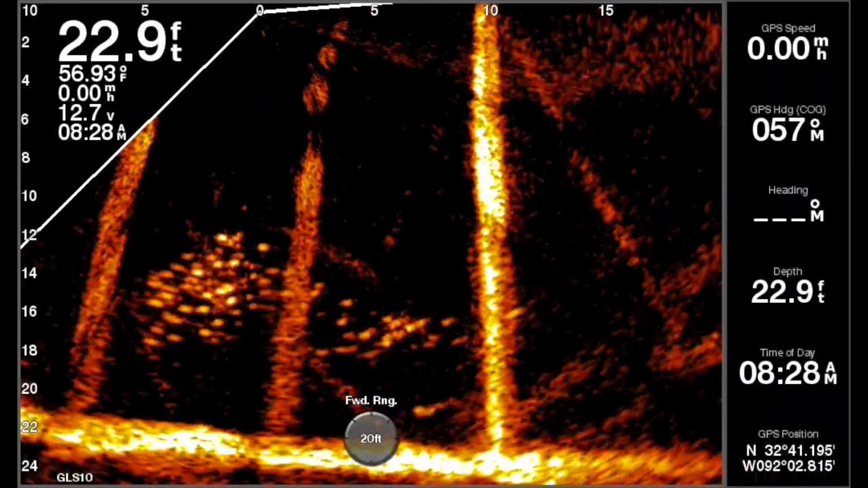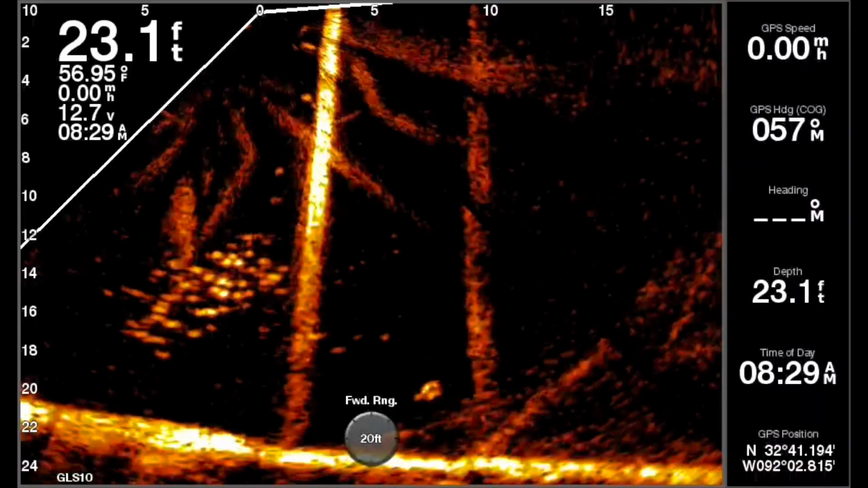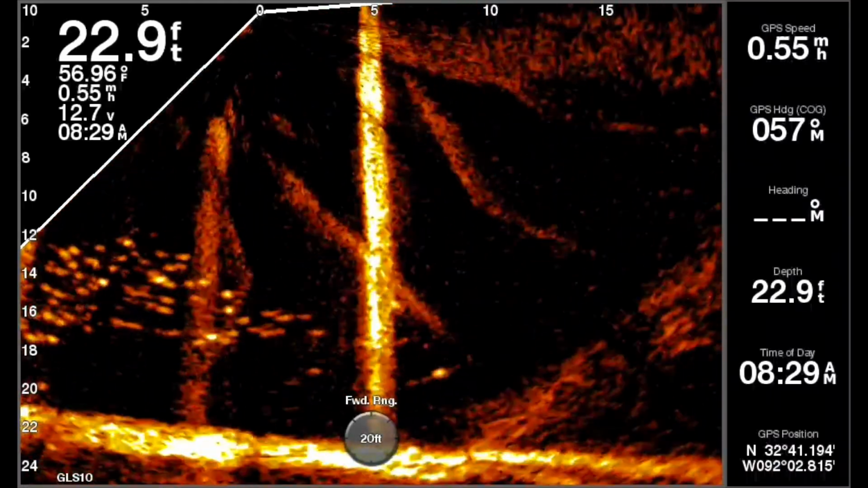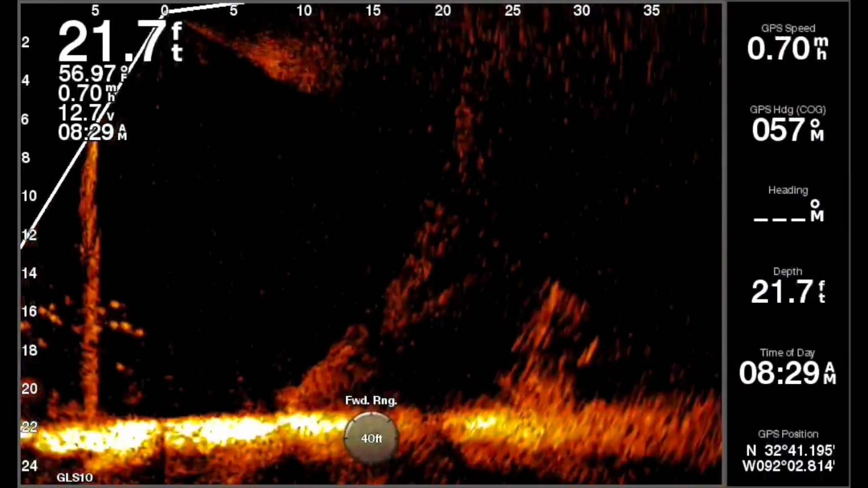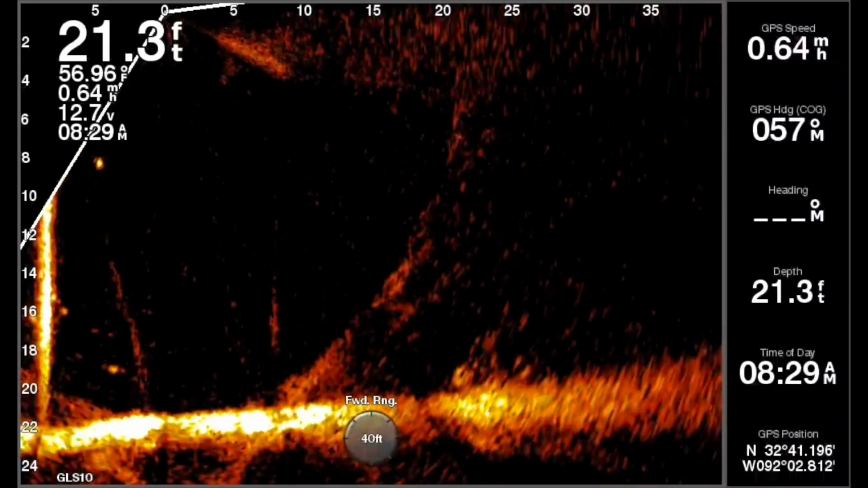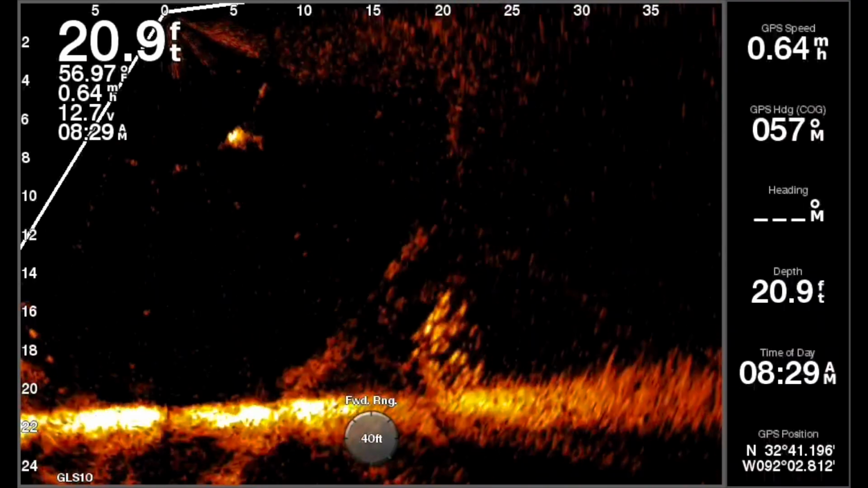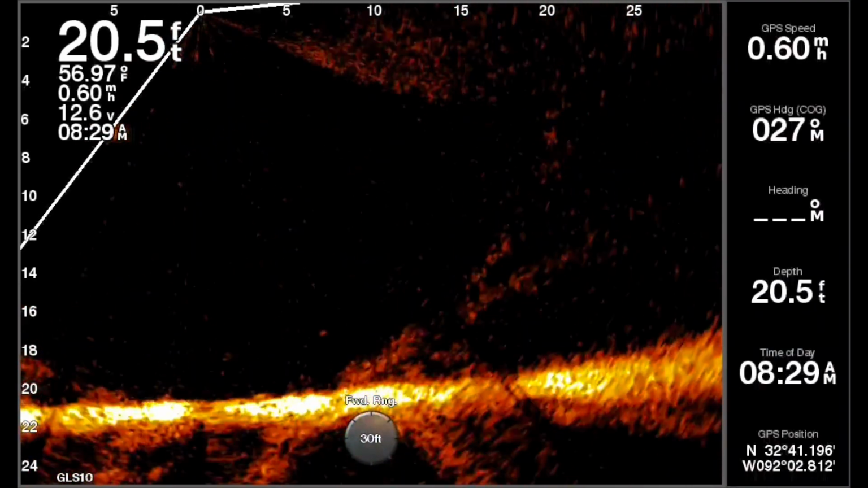You can see some of the hard returns, and I mean, these are concrete pylons, but these are really small crappie. These ain't the big ones that are in some of the other videos, which really stinks because I wish I could have got on some big ones. It would have made it a lot easier to sit here and film this. You can see that fish up there swimming, looks like a carp.